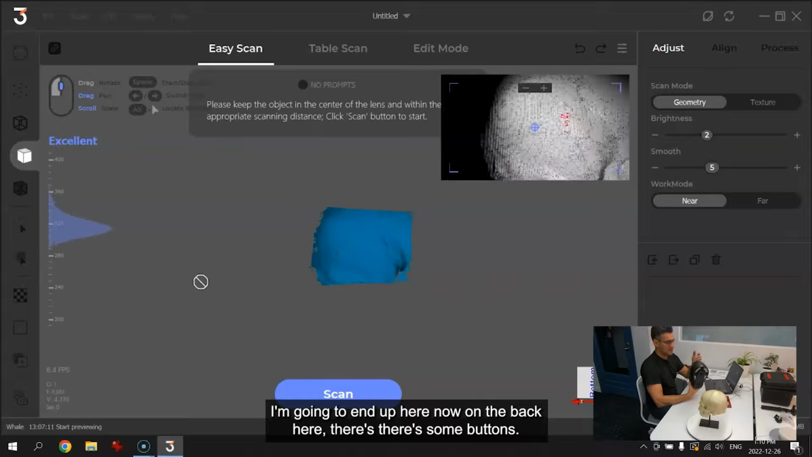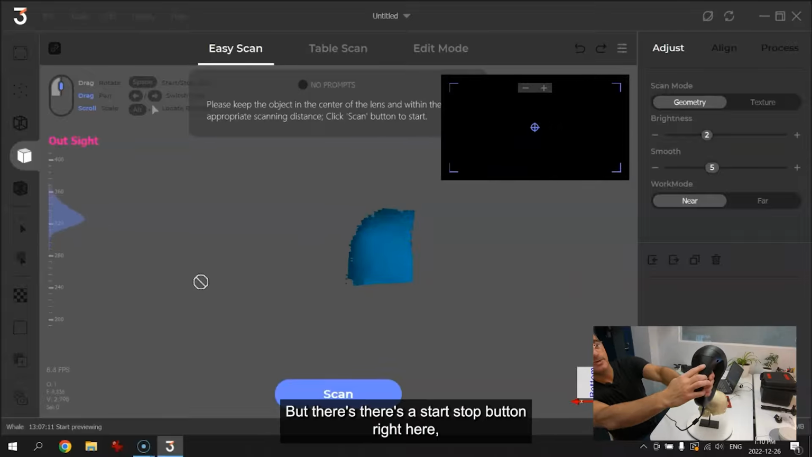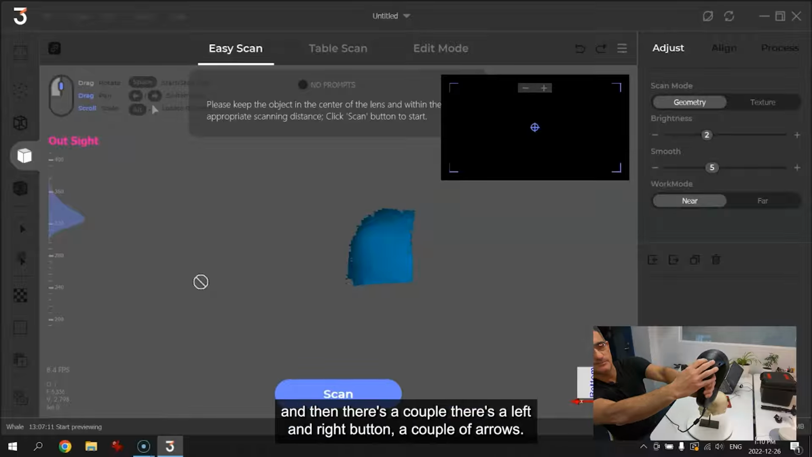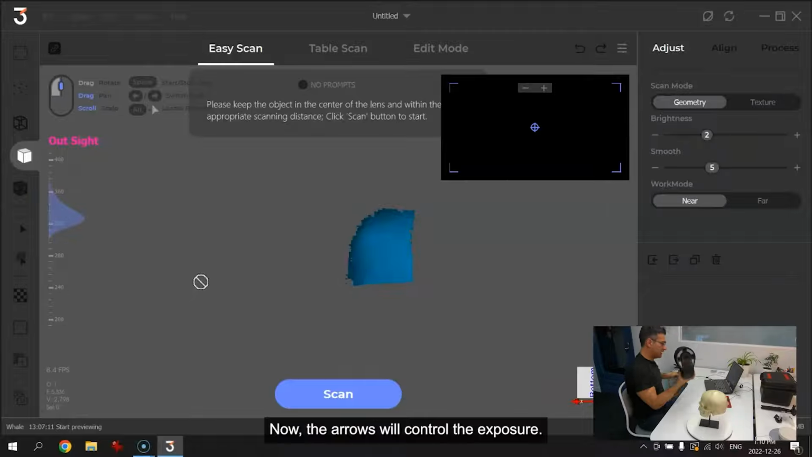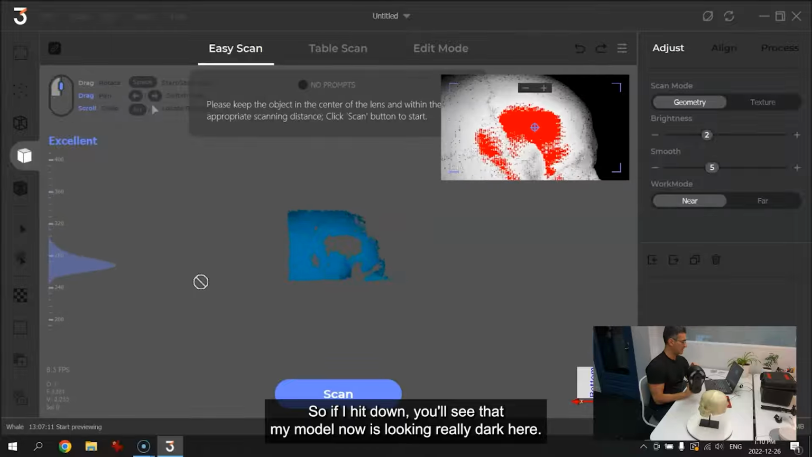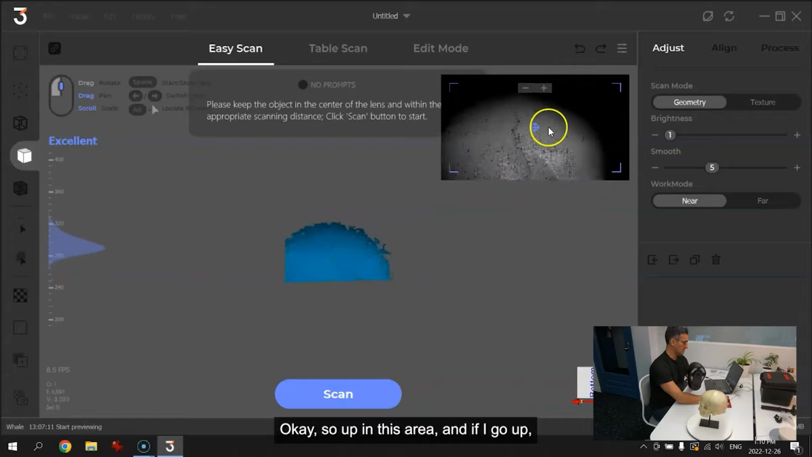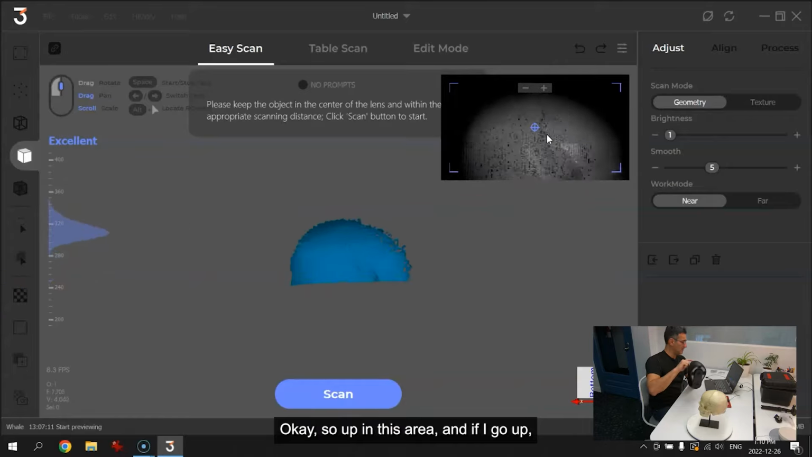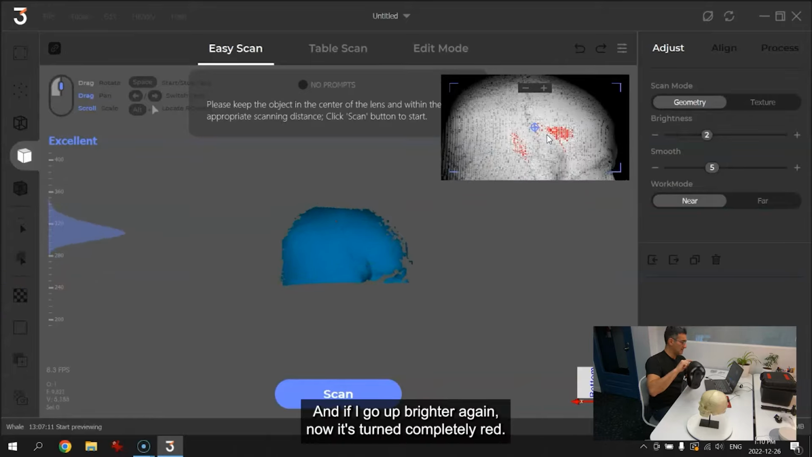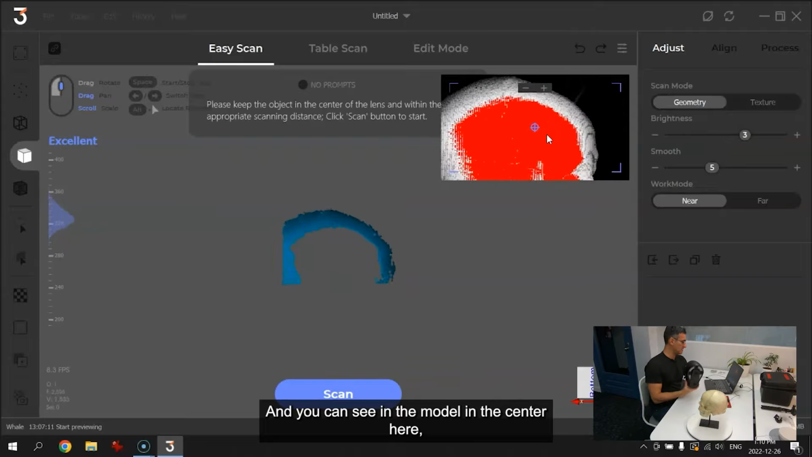Now on the back here, there's some buttons. I think I was showing you before, but there's a start stop button right here, and then there's a left and right button, a couple of arrows. Now the arrows will control the exposure. So if I hit down, you'll see that my model now is looking really dark here, up in this area, and if I go up, it goes brighter, and if I go brighter again, now it's turned completely red.